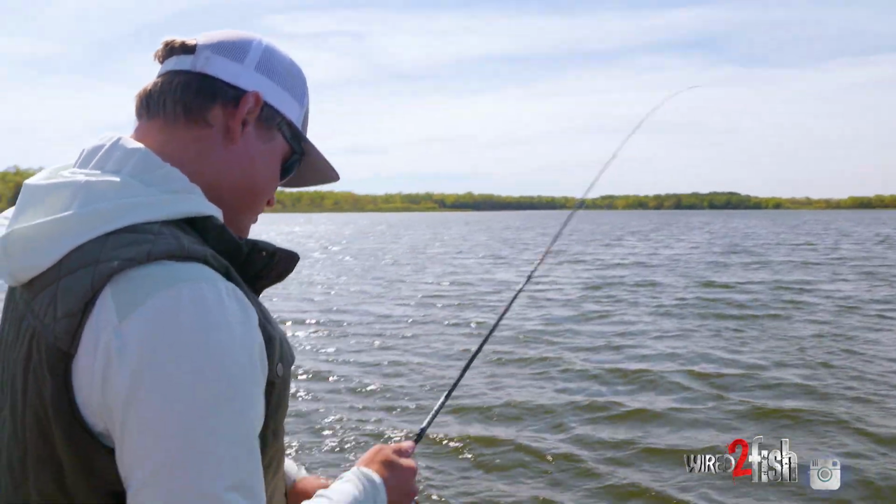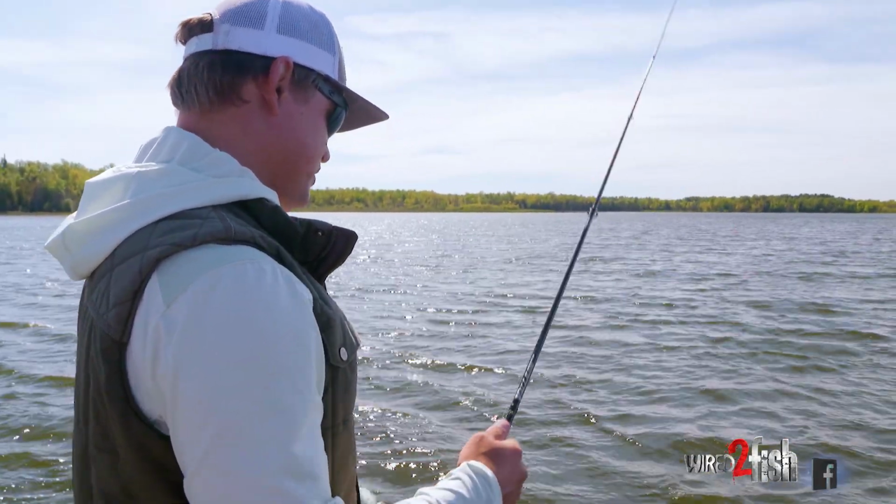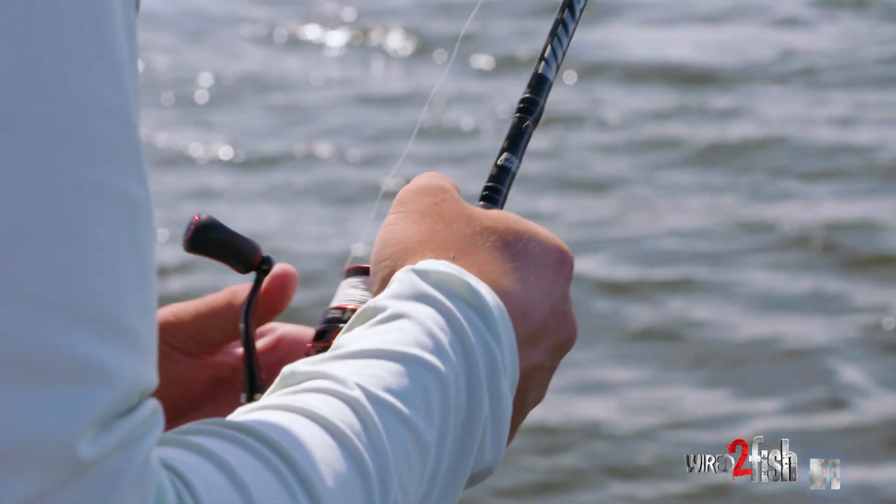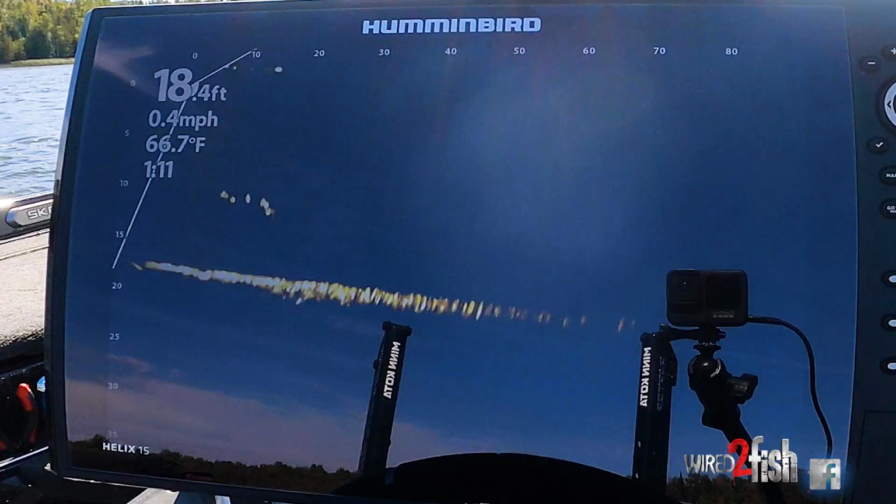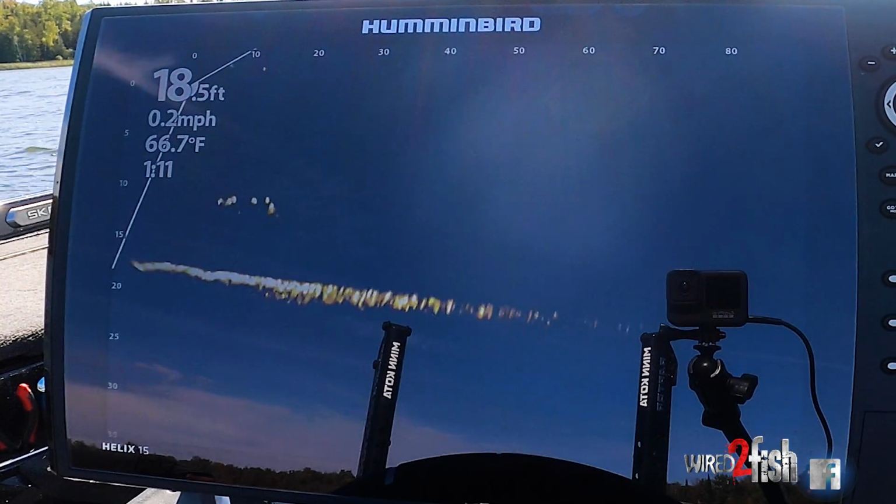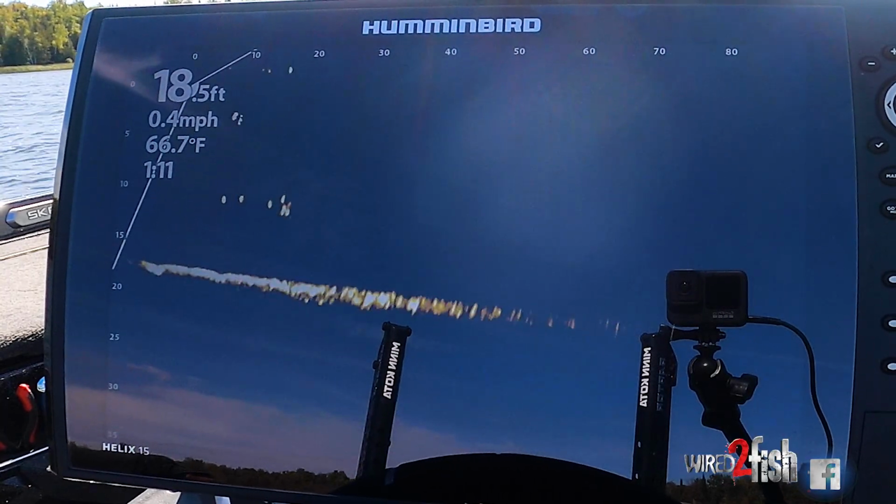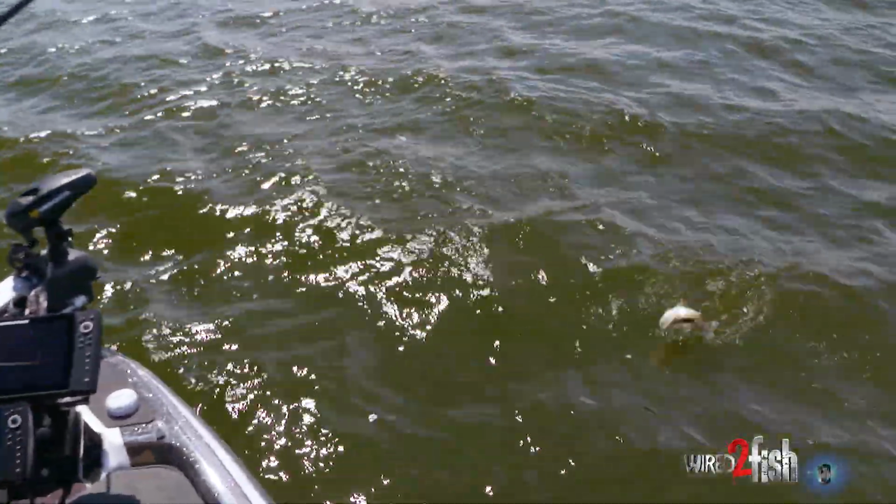These ones are just suspended, so I mean that's not a huge group of fish, but there's enough there to catch. Goes my bait back down to him. I'm gonna stop that one above him. See if I see that one's coming up. There we go. That's not bad. Getting a little better.